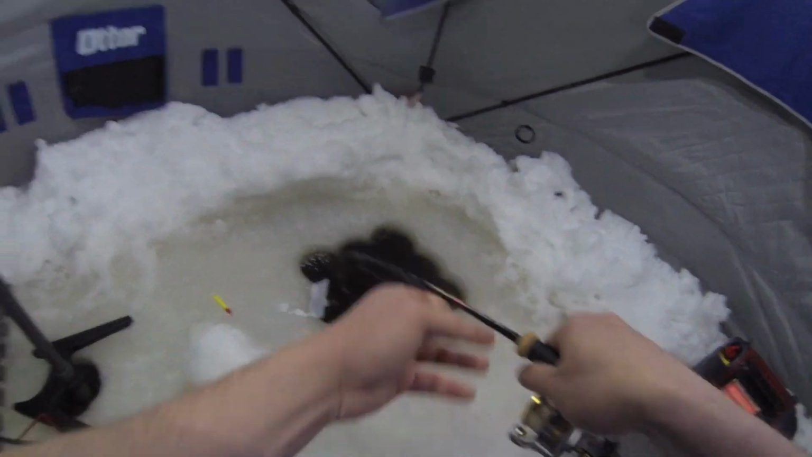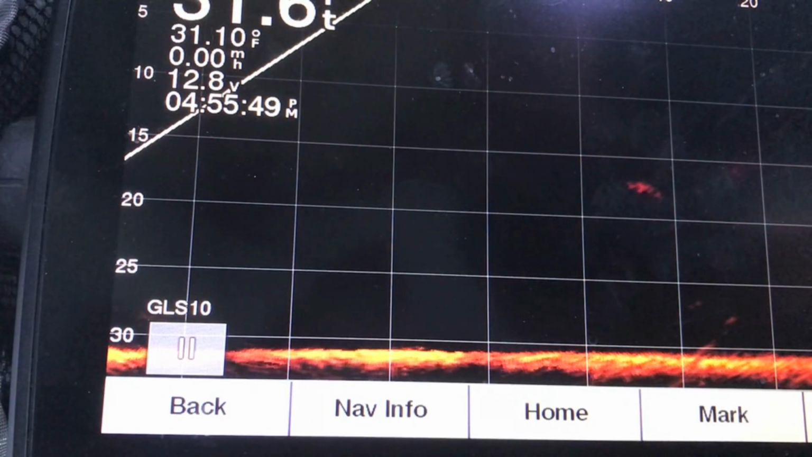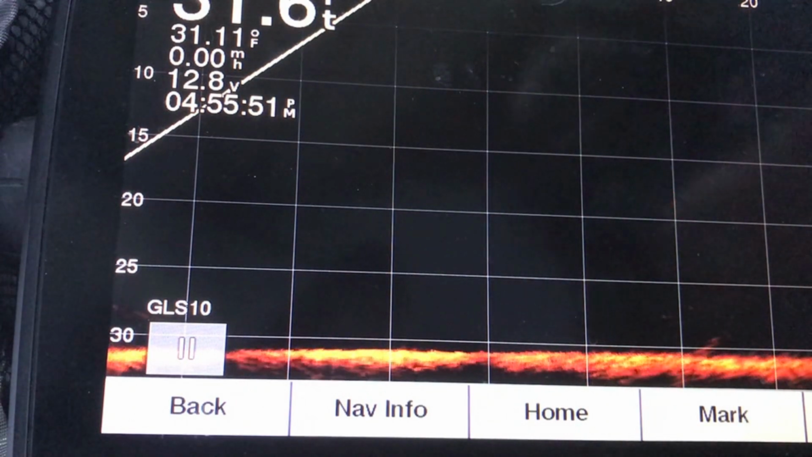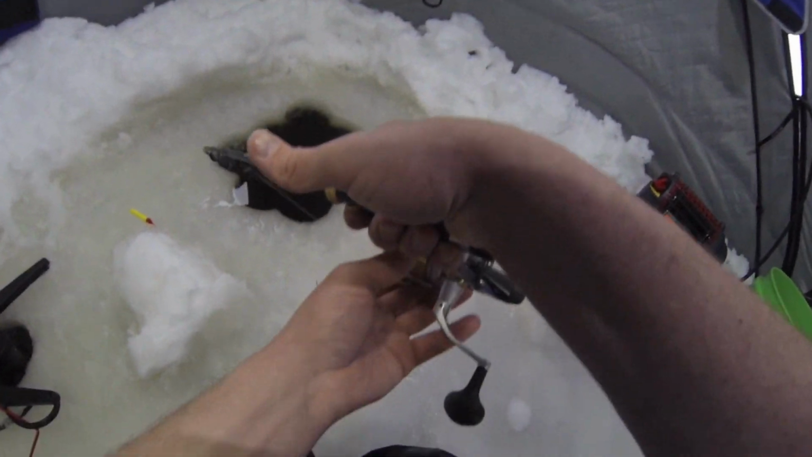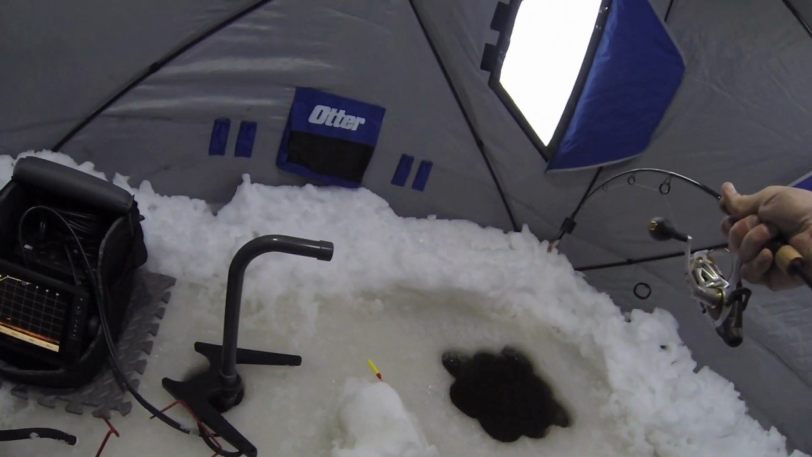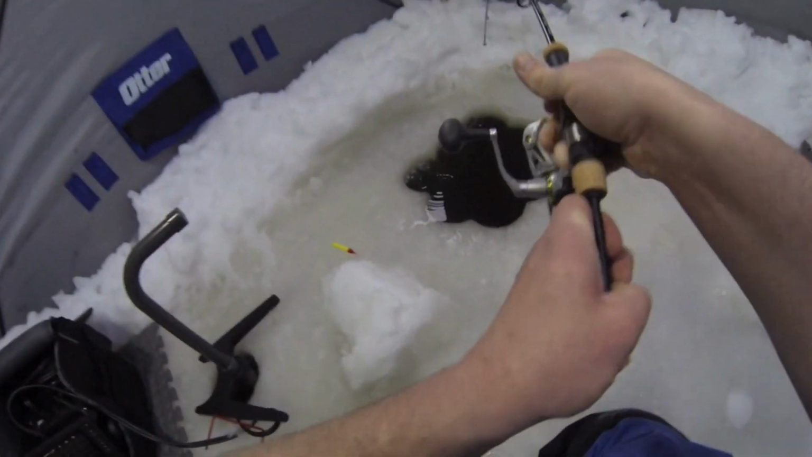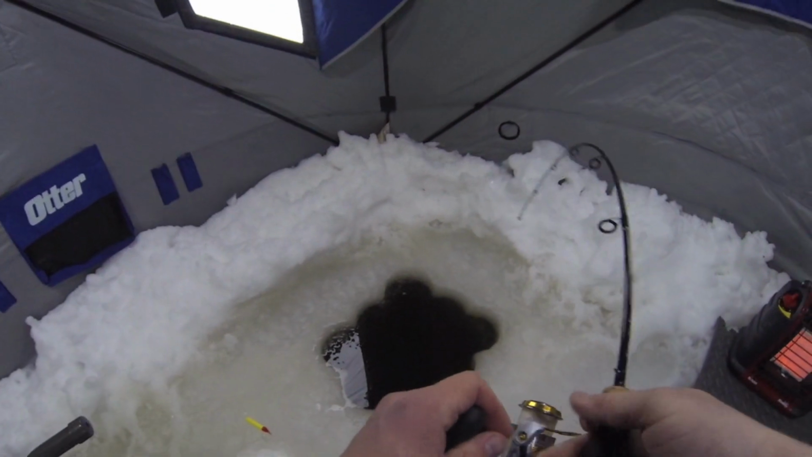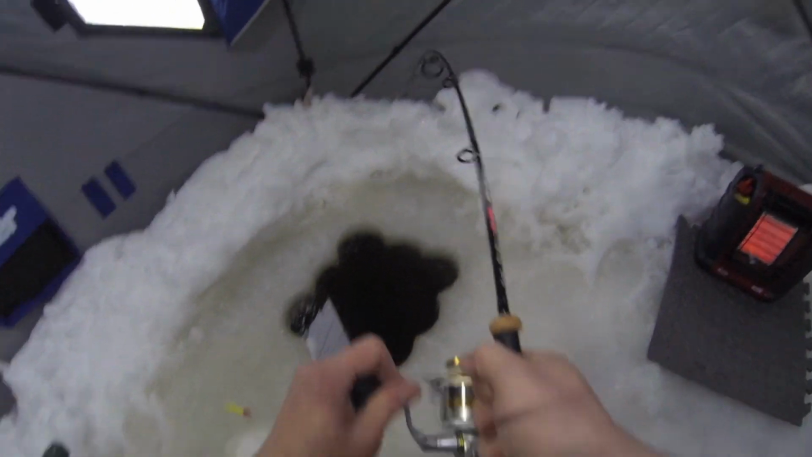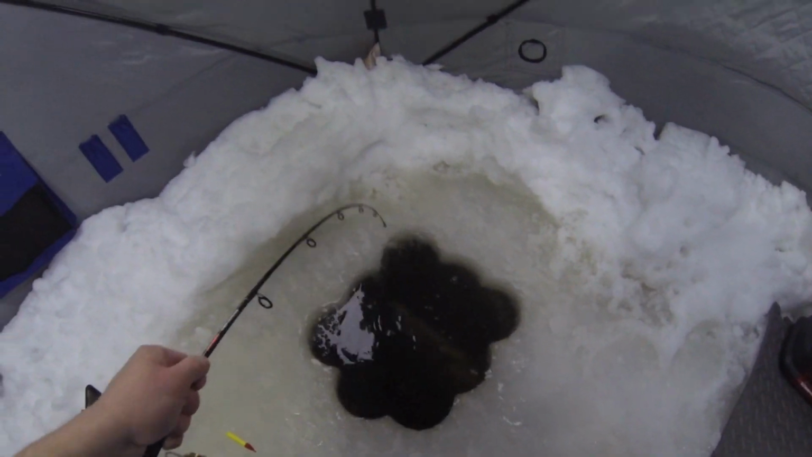No, no, no, no, no. Getting a second wind there. I think my drag on this reel is going to be destroyed after this. That's awesome. I have my Livescope going there and you can see the fish. Oh my god, this is bigger.